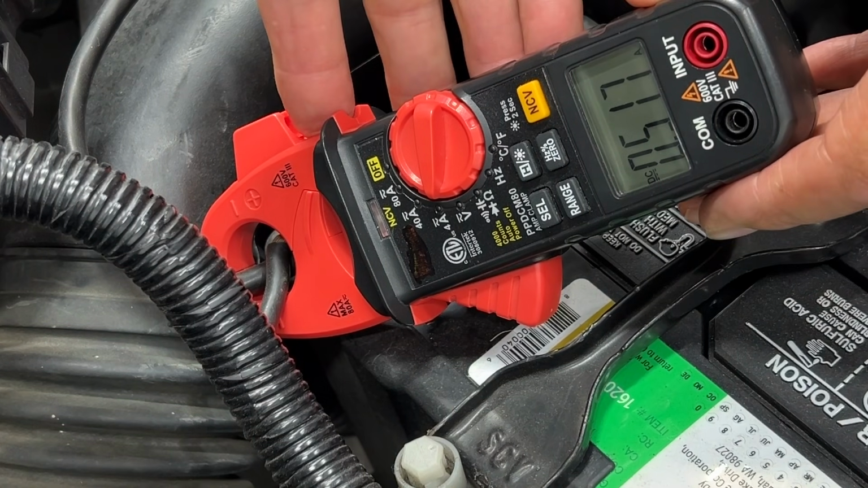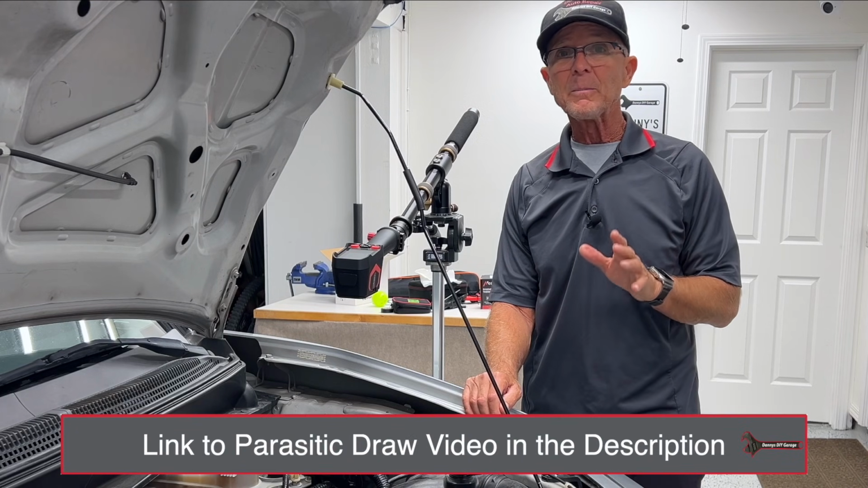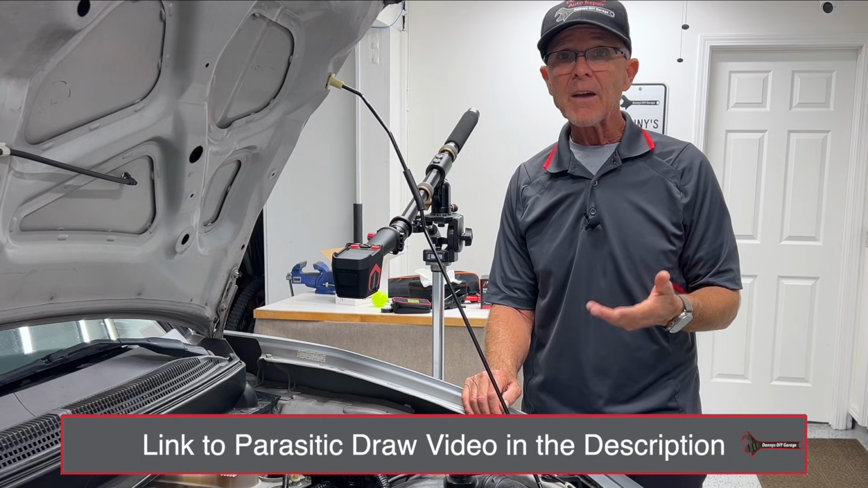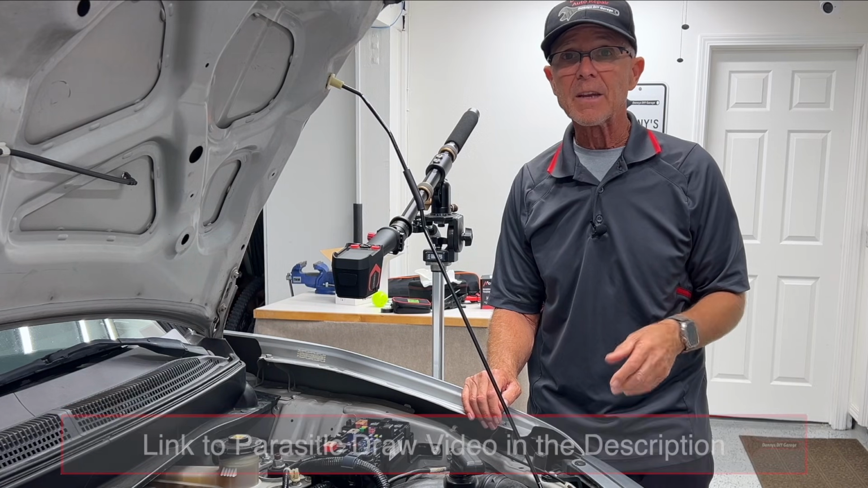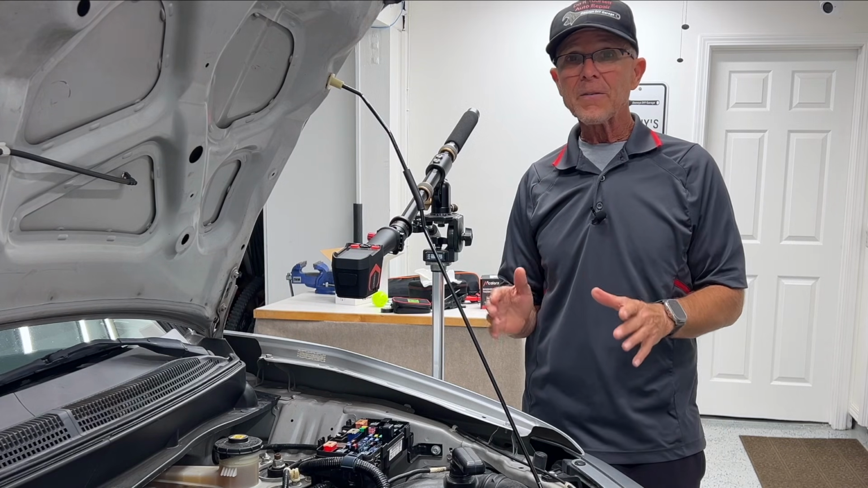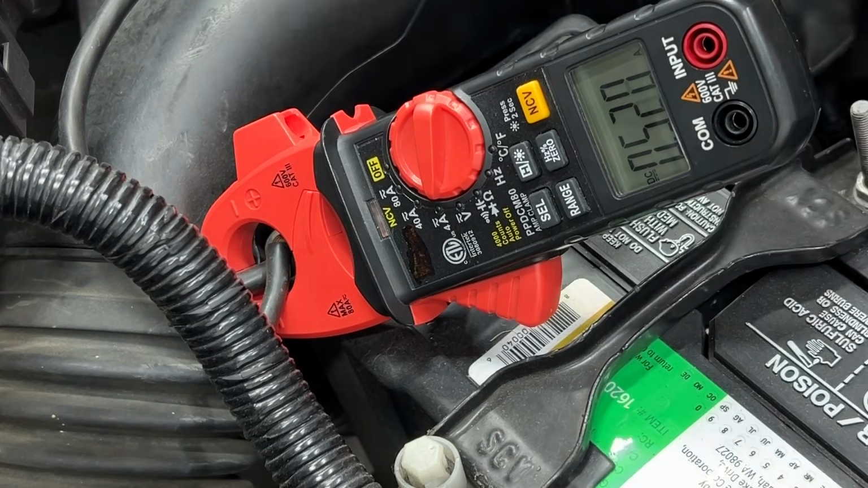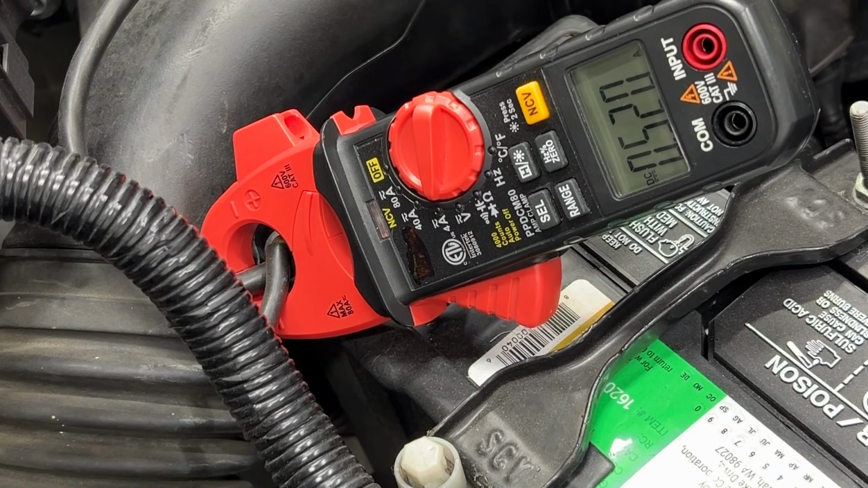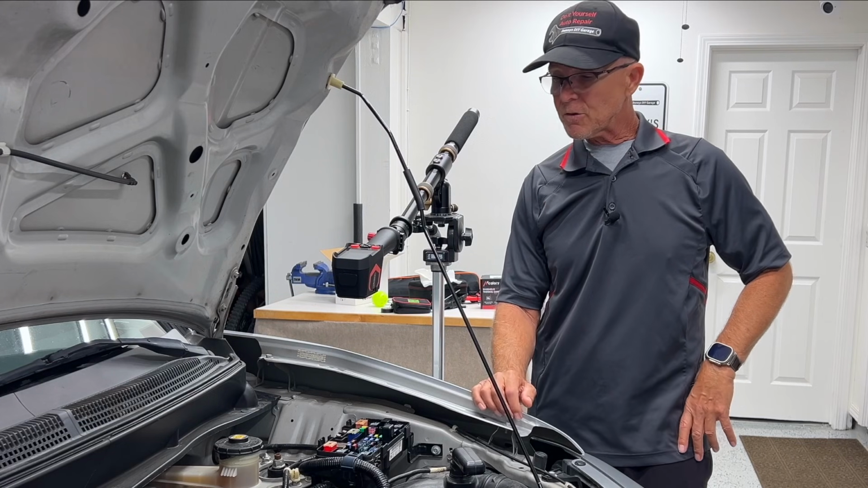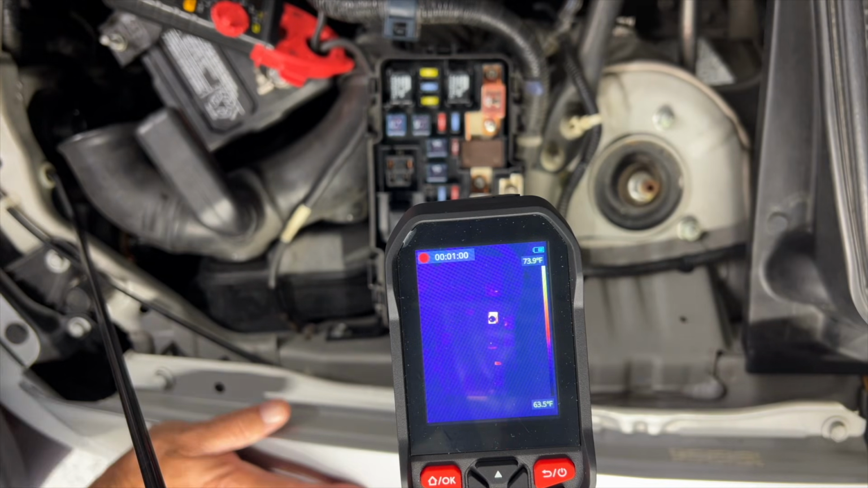Over here, I've got my amp clamp, and right now it's reading about a 1/2 amp. So a 1/2 amp is enough to make your car not start after about 2 or 3 days of not driving it. So this has a parasitic draw. With the key off and the car sitting for about 30 minutes, you should see no more than 50 milliamps. I'm seeing 500. So what we're going to do is we're going to check the fuses to see which fuse has power running through it. And we're able to do that with the thermal imager.